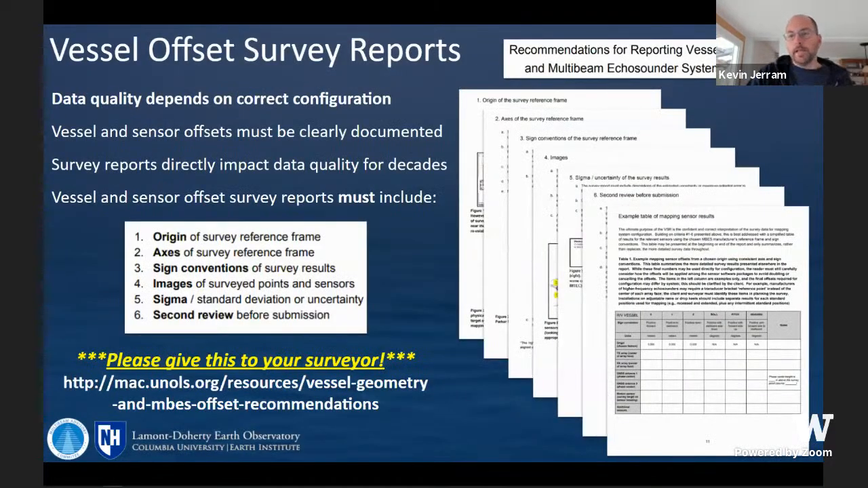So again, harping on the vessel offset survey reports, we just want to stress that this is fundamental to data quality. When we have data quality issues, not every time, but more often than not, we can trace it back to something in a configuration, and sometimes those configuration errors end up being traced back to an ambiguous survey report.